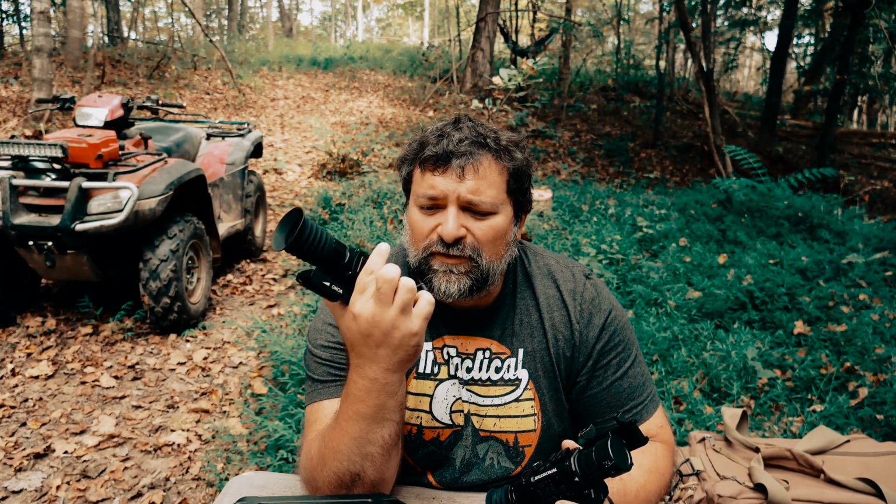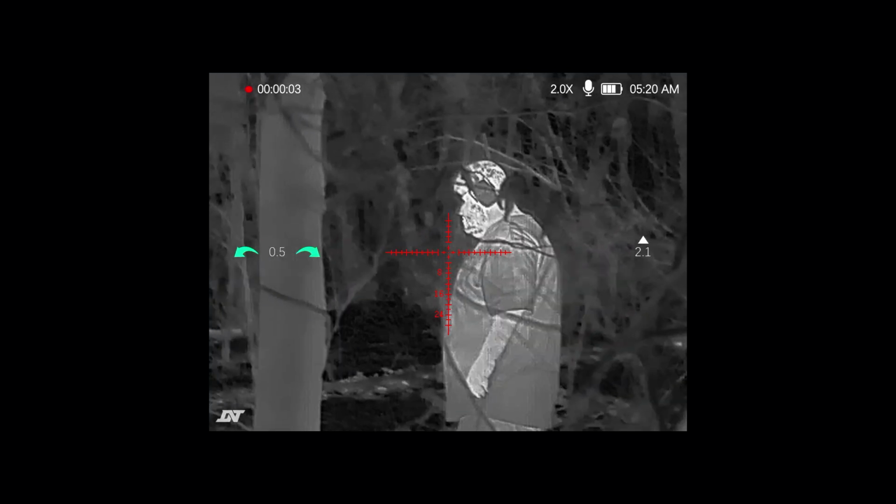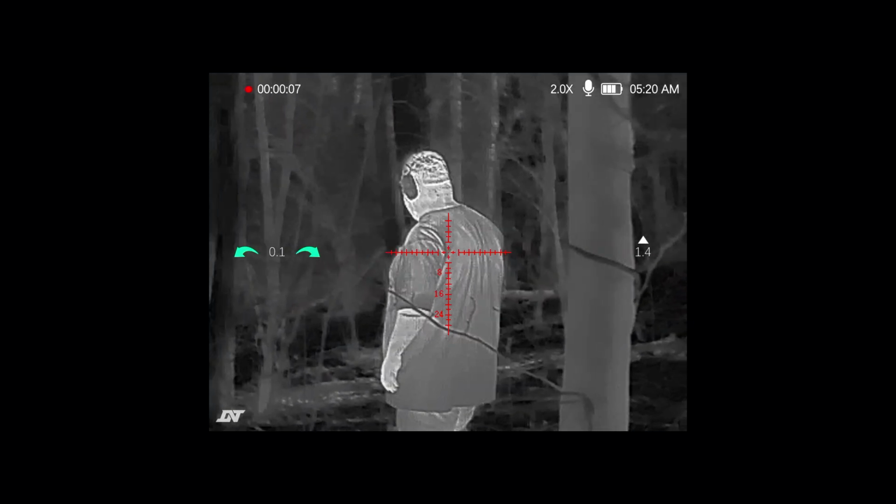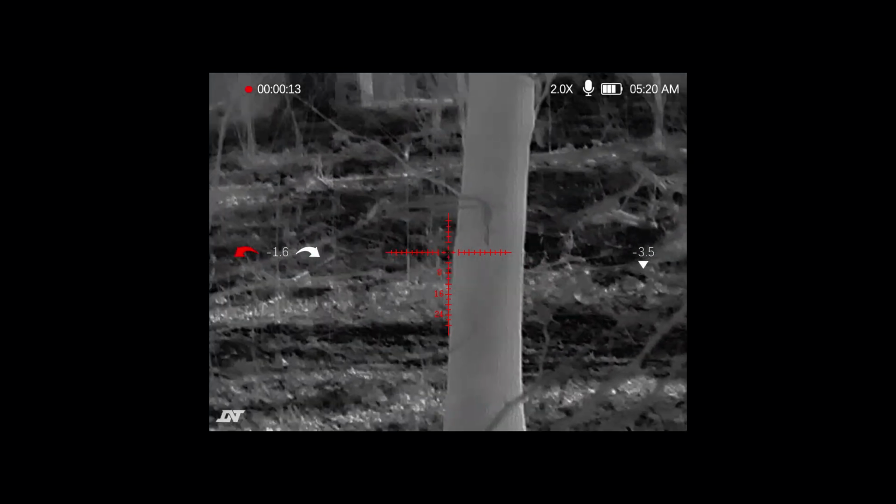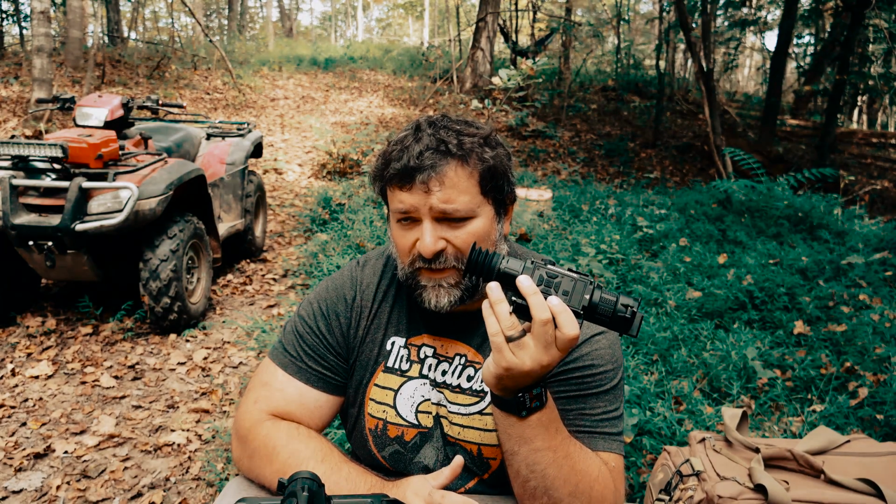The Hydra has its own set of issues, where sometimes I'll see lines develop on the actual screen. It appears when I record footage as well, but those go away if I just turn it off and turn it back on or nuke the thermal sensor, which is another interesting thing about the Winchester one. You actually cannot nuke it, or at least I don't think you can.